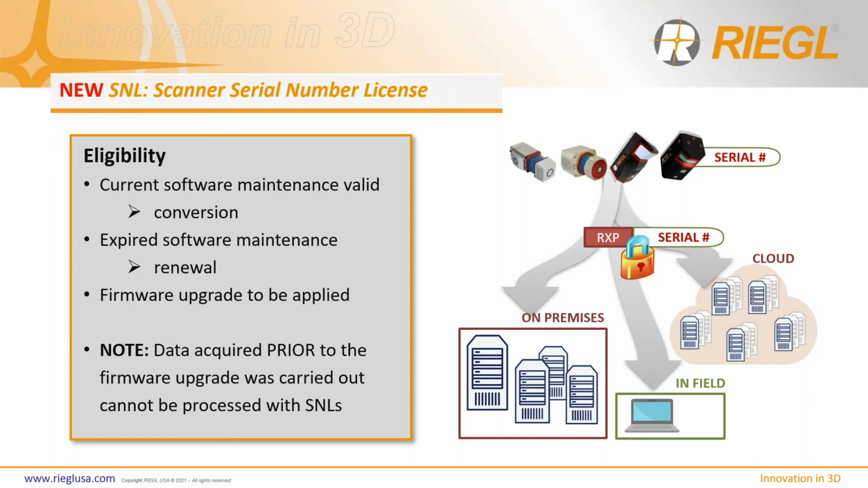A firmware upgrade would be applied to the sensor type, so that way afterwards, after you've applied it, all projects captured since then will have that applied, and you will no longer need your dongle to process. Just keep in mind that any data that is captured prior to that firmware upgrade will need to have the previous licenses available to process.